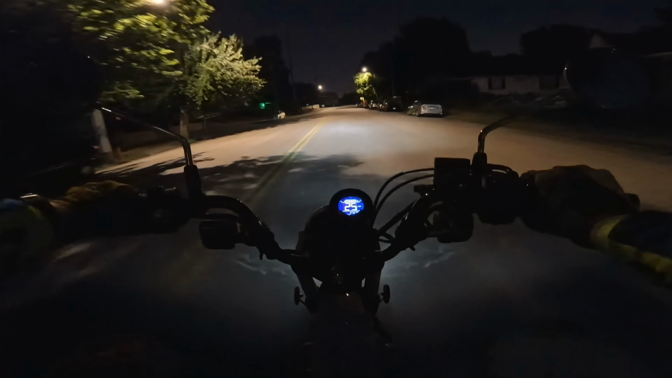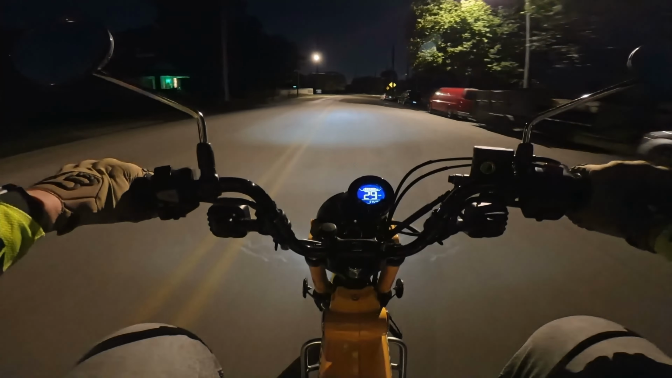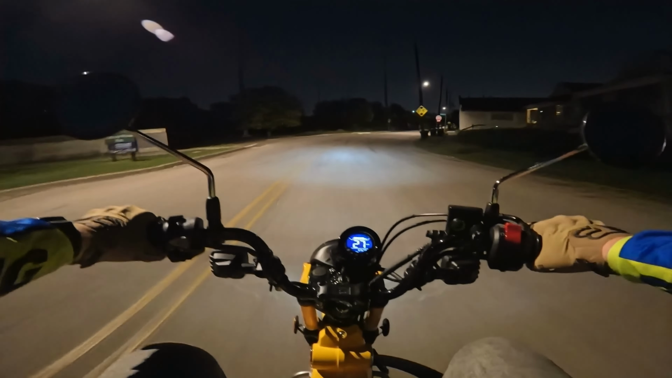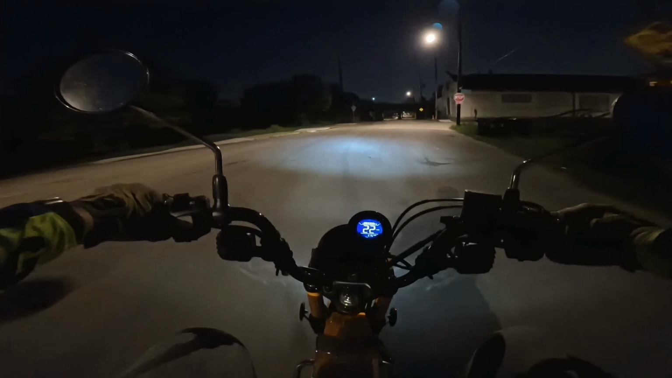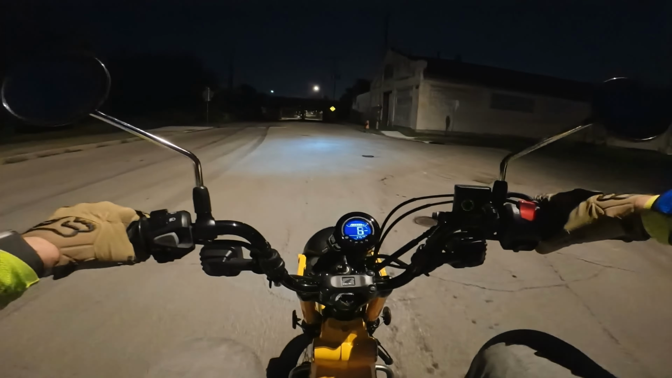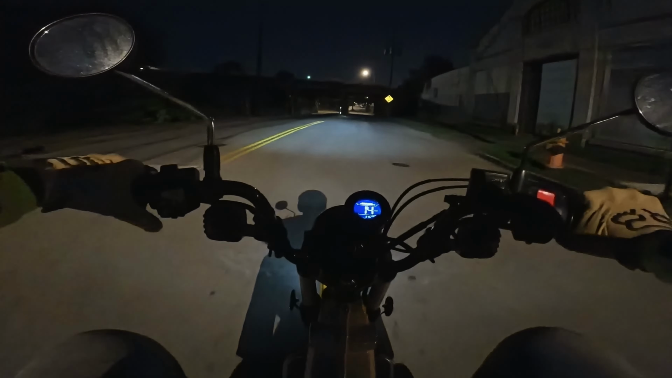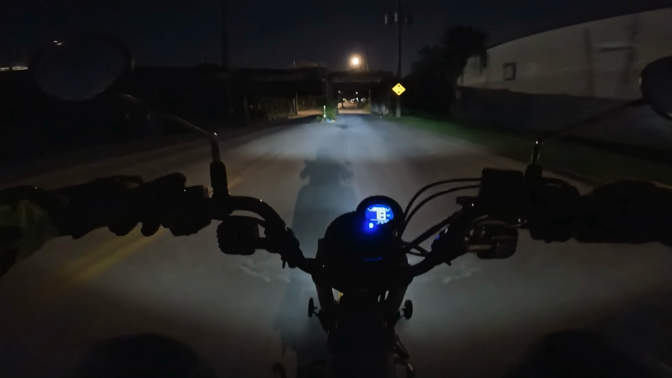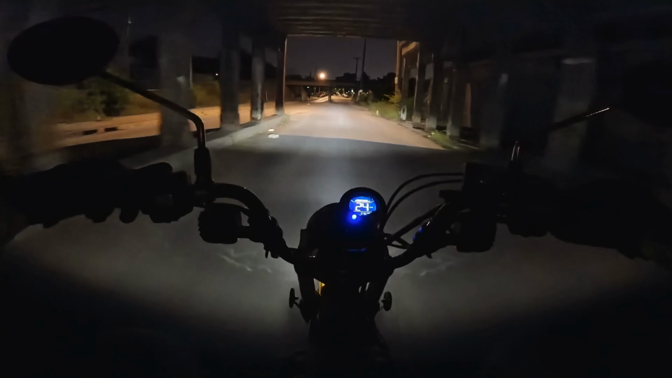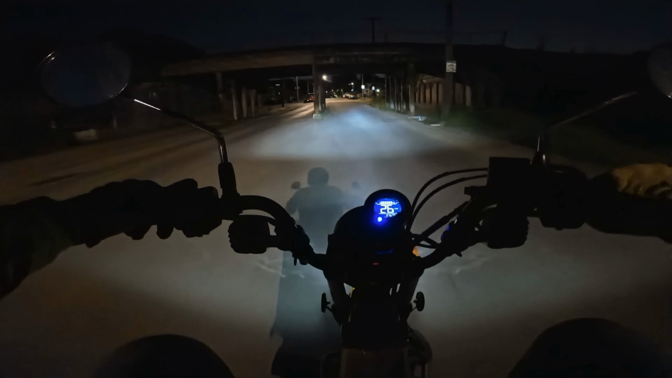So I'll go this way and go to Lannon Park. Just throwing on the high beams to make sure there's no glass or anything.